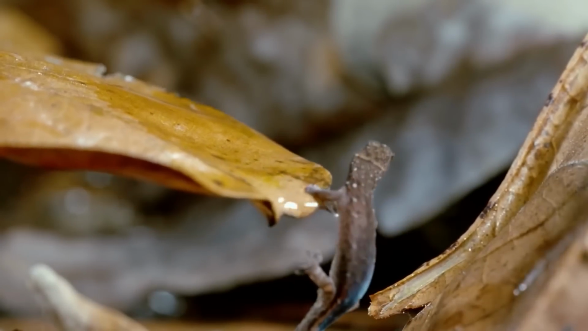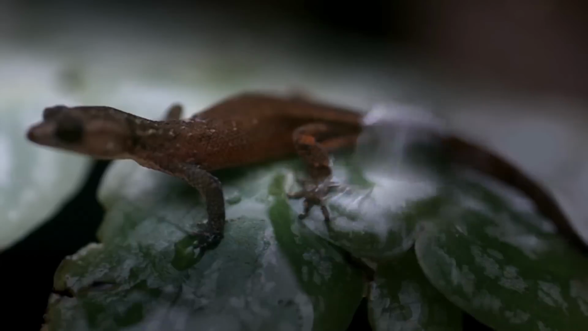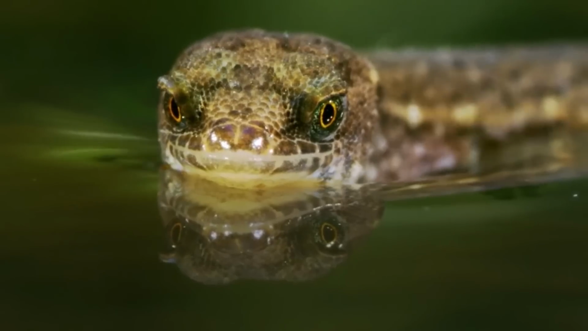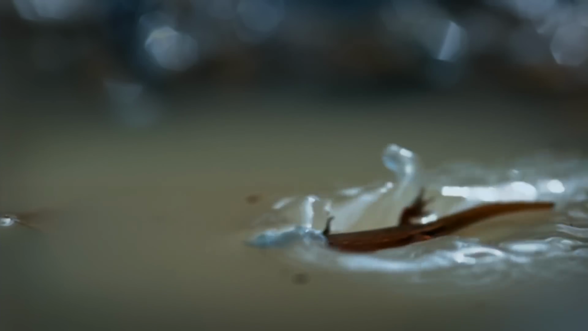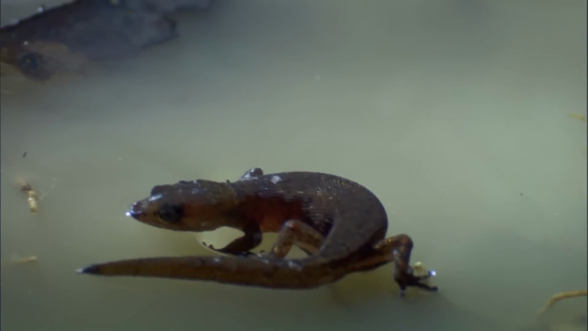Imagine a lizard so light and nimble that it can actually walk on water. Yep, you heard it right. This little daredevil effortlessly glides across the water's surface like a reptilian superhero.